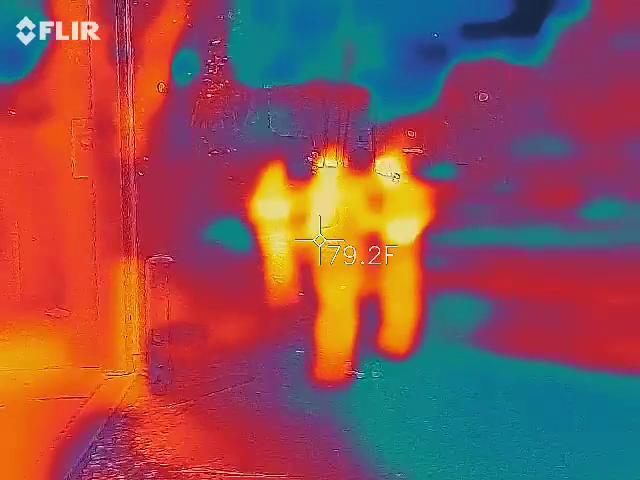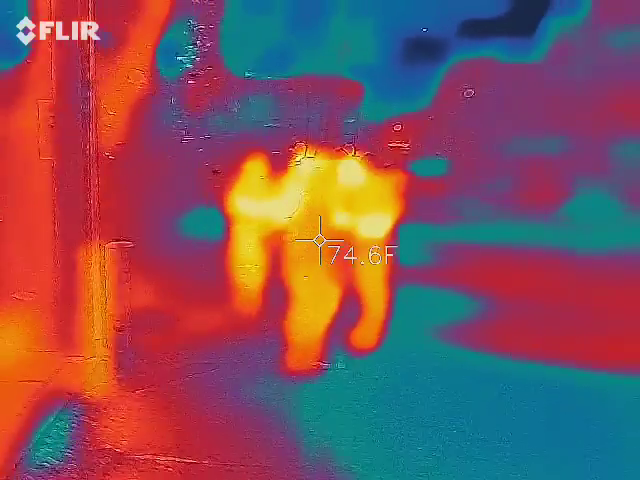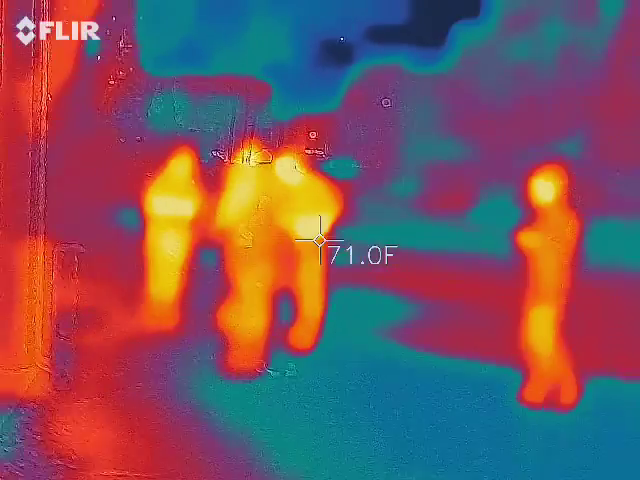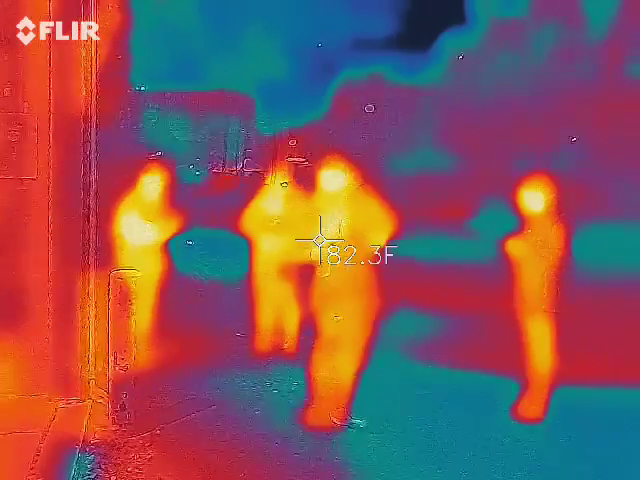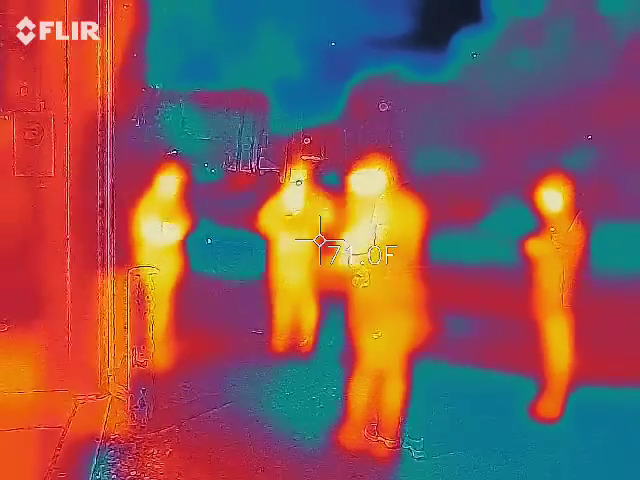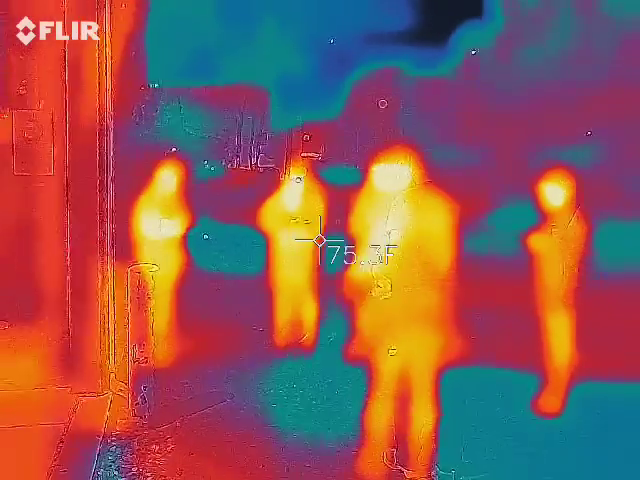It is totally. Look at this. Yeah. Look. It just went from 63.8 down to 62.2. Yeah. It's so weird because I'll feel warm and then my back feels like ice cold. 61.8. It's moving, whatever it is.